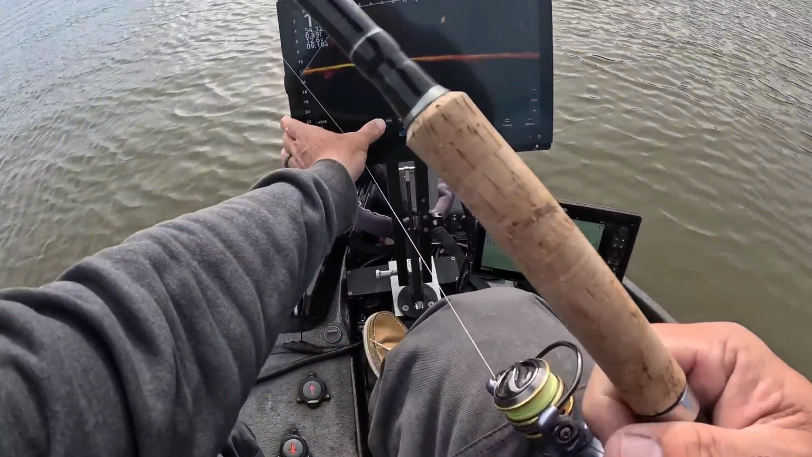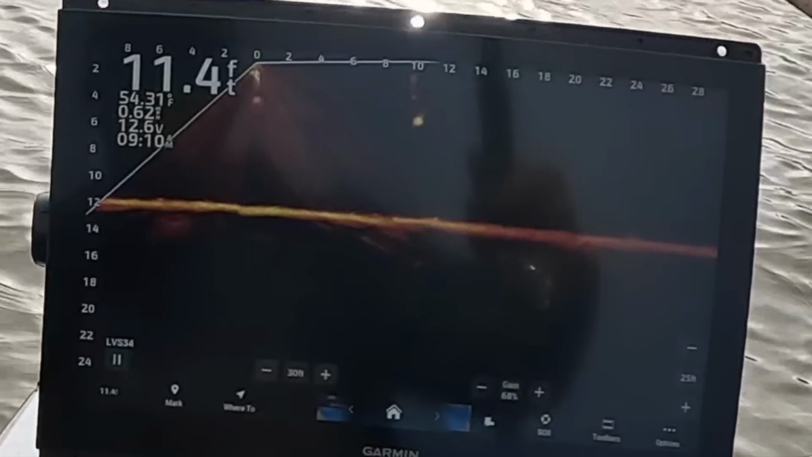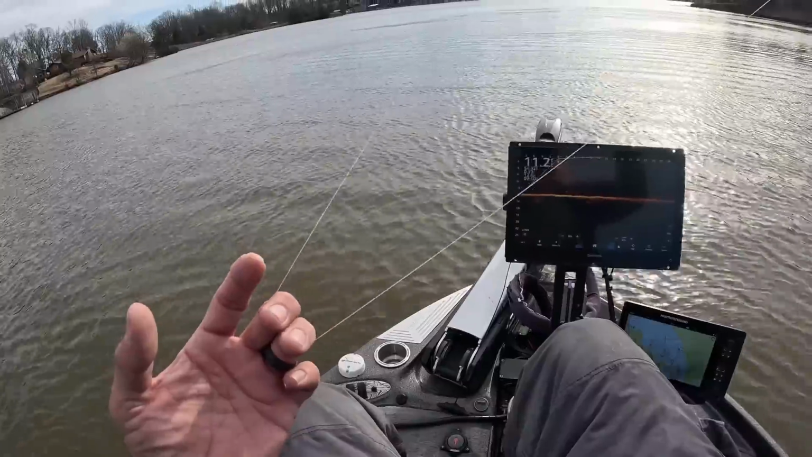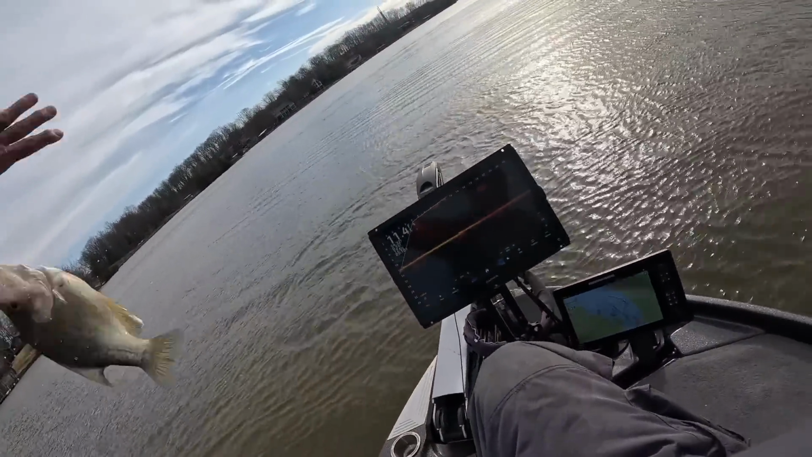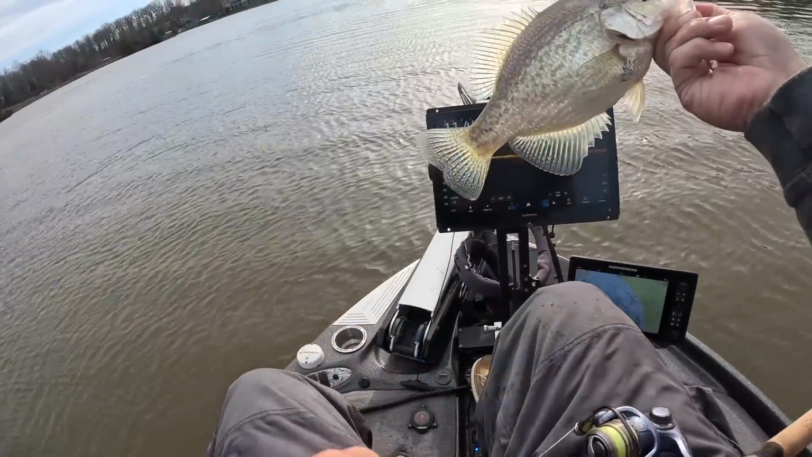Gosh, I hope that's a crappie. That's a good crappie if it's a crappie. All right, it is a crappie. Ho, ho, ho. Bam. Solid one too.